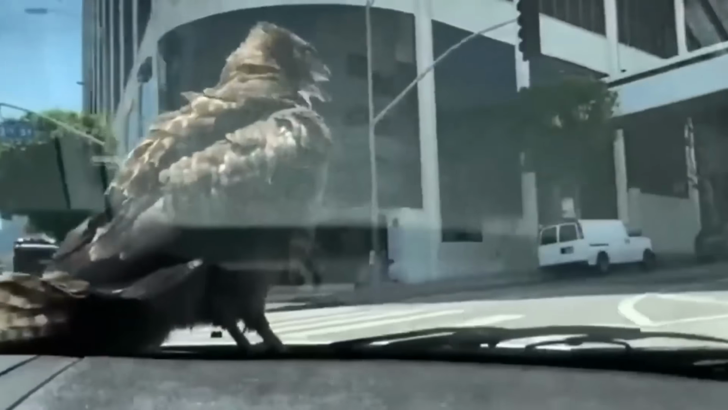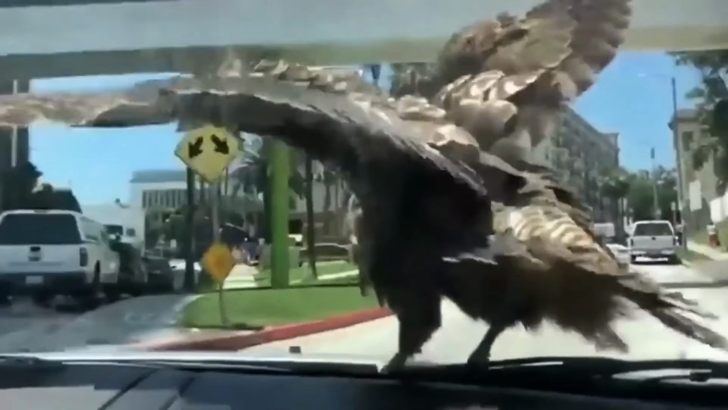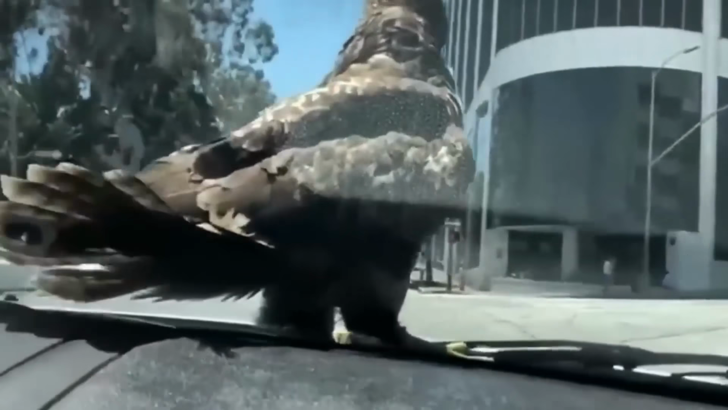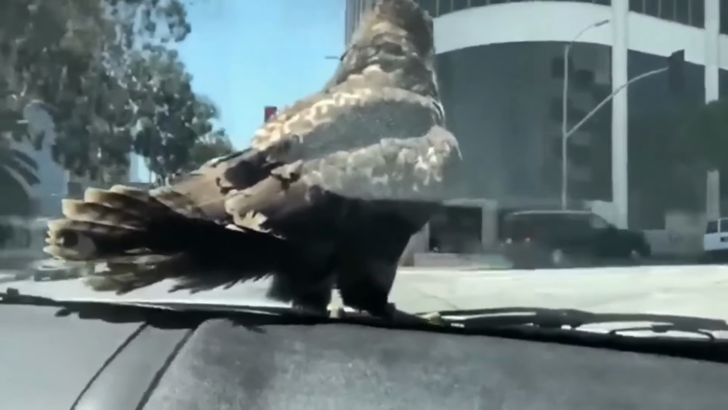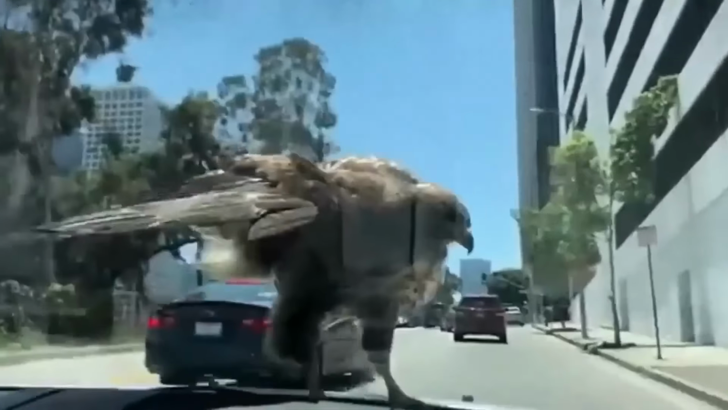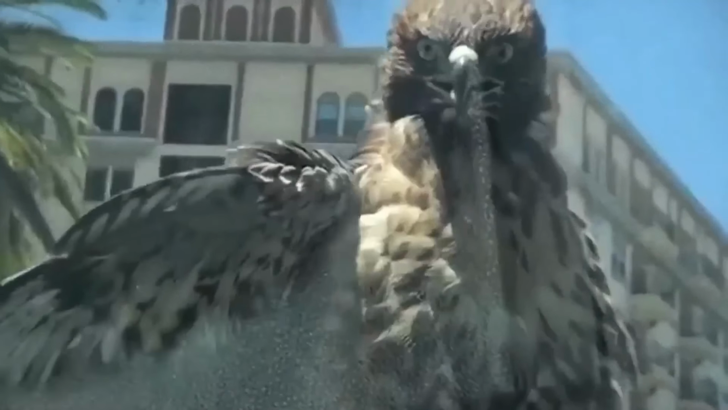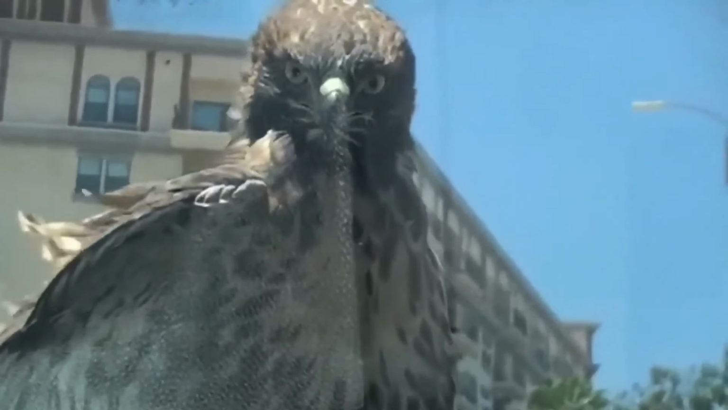Okay, this is crazy. A group of women in downtown LA had a once-in-a-lifetime experience with a majestic red-tailed hawk. This guy decided their car was the perfect spot to hang out on. And for literally over 15 minutes, they were treated to an up-close and personal view of this incredible bird. Yeah, it's pretty crazy how calm and composed this hawk is just sitting there, staring straight at the camera.